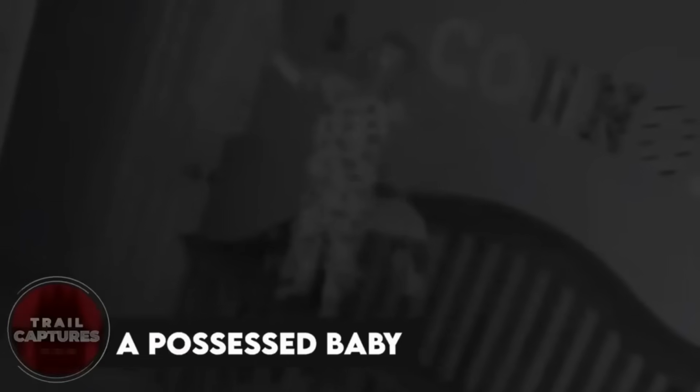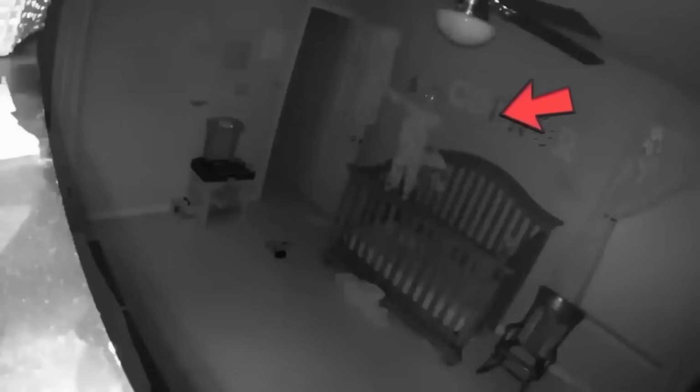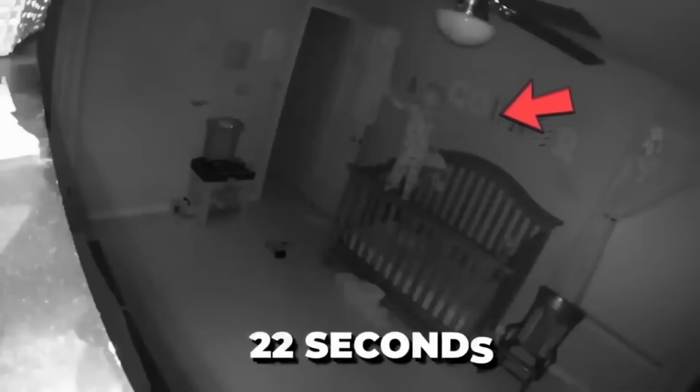A possessed baby. Now get ready for one of the freakiest and most confusing things you'll ever witness. Imagine a baby's room at night. Nothing out of the ordinary, right? Well, hold on tight, because things get seriously bizarre. Out of the blue, the baby in the crib decides to climb up the side of the railings, and wait for it. The baby actually bounces on top of the railing for a crazy 22 seconds.